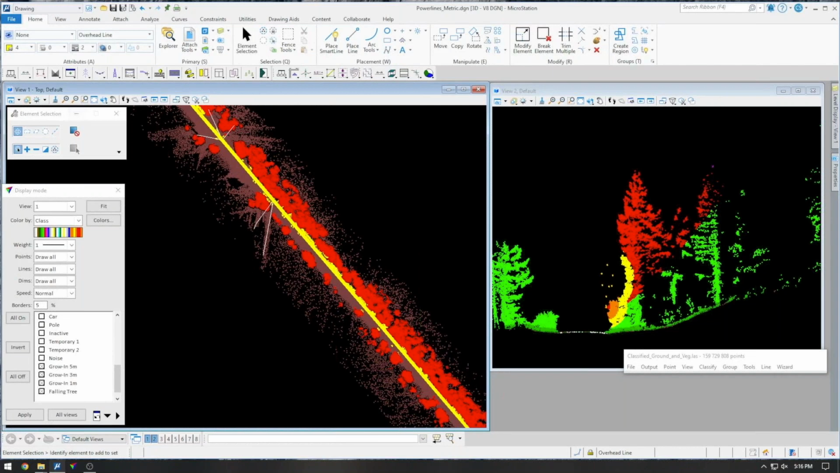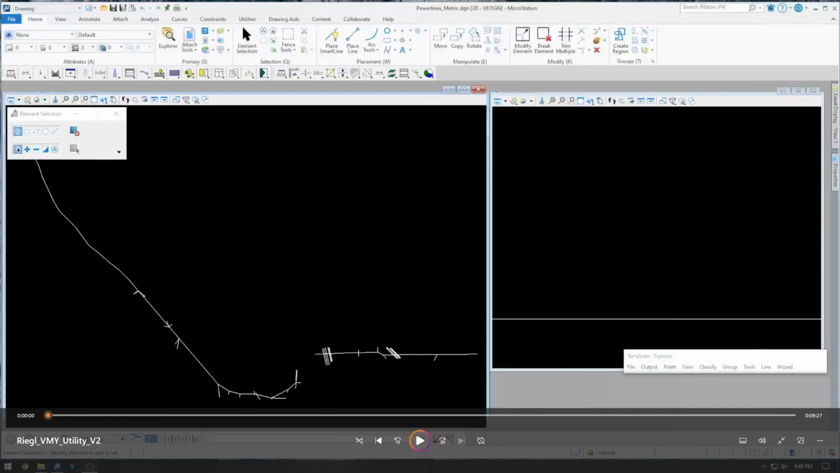And that's about it for this workflow. As you can see, it was very quick, fairly easy to complete, and pretty straightforward once you understand the workflow and what the software is doing. It's a very fast workflow.